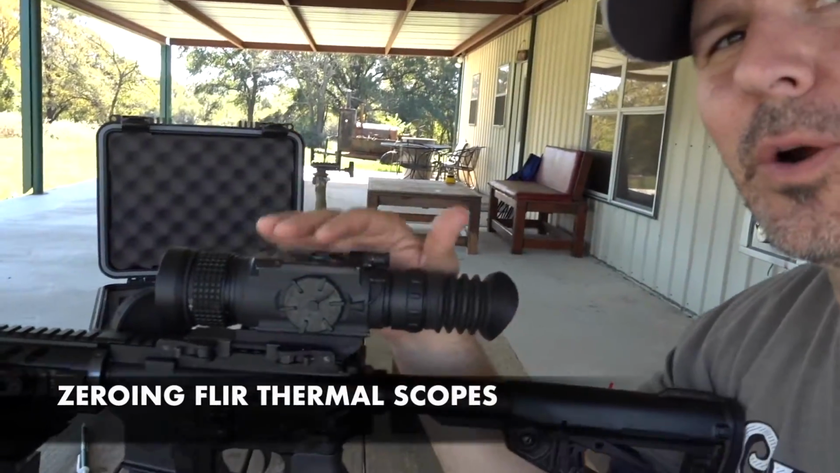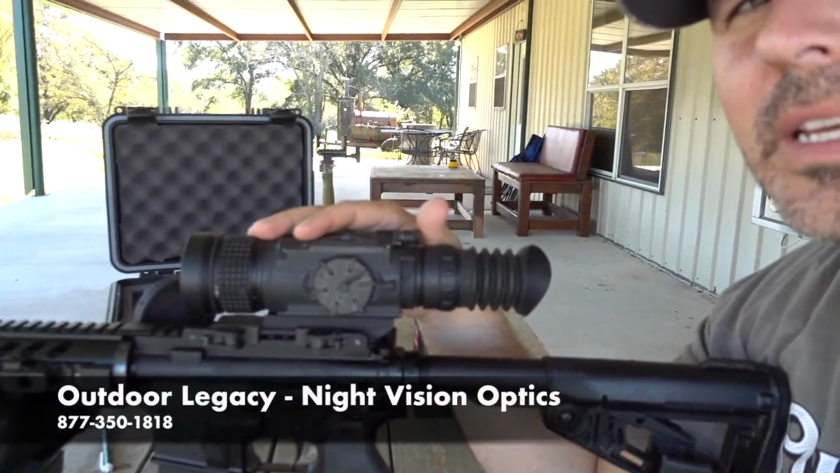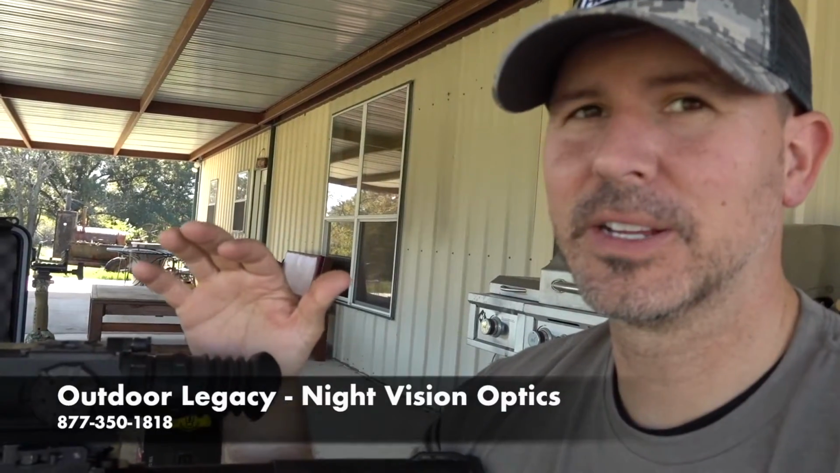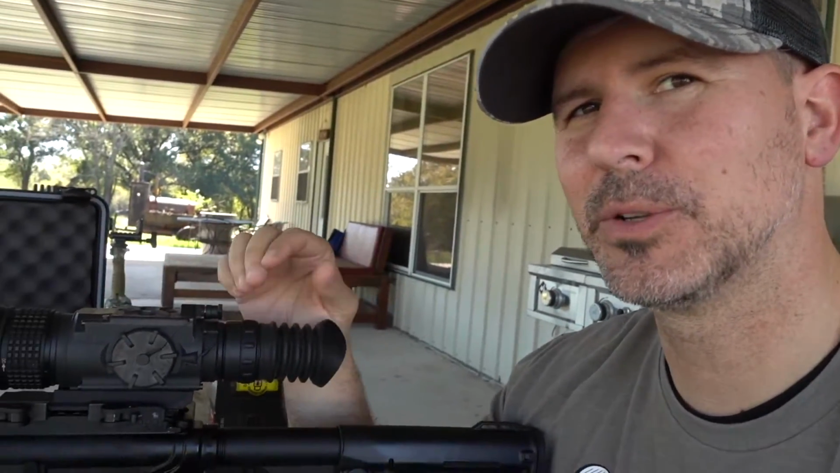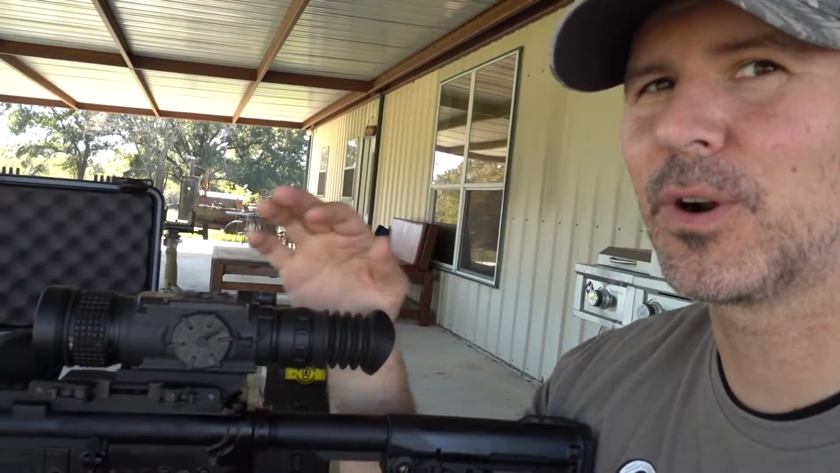So we're going to be zeroing the Flir thermal scopes. This is the PTS736. The directions and instructions are the very same for the PTS233 and the PTS736. So you'll be able to use this zeroing function for all three of them.